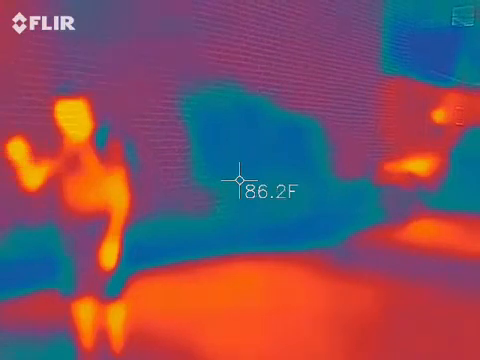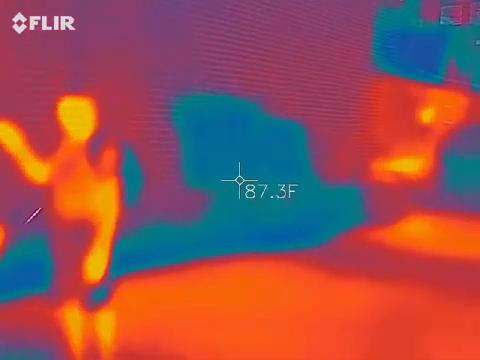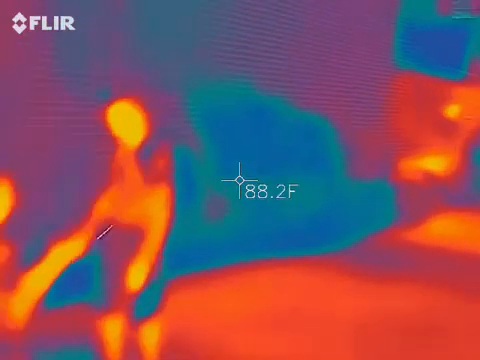Alright. This is an apartment. We're going to turn it down just in here. People live in here. They live behind the powder magazine. How weird is that?